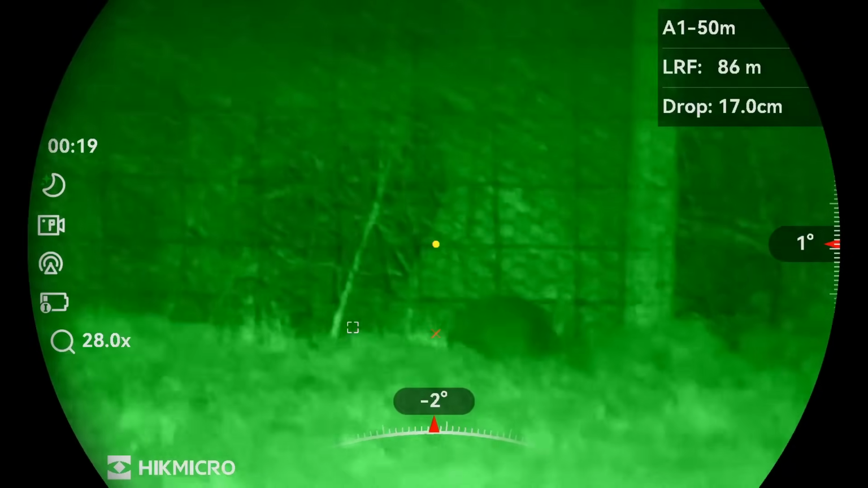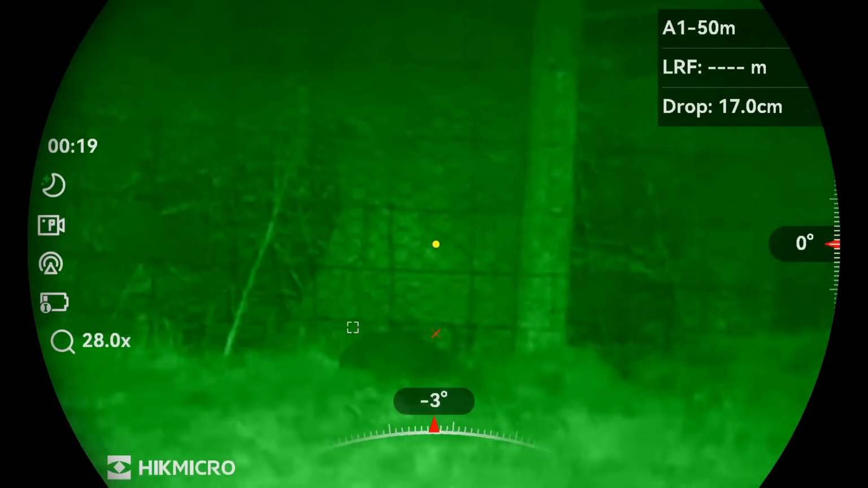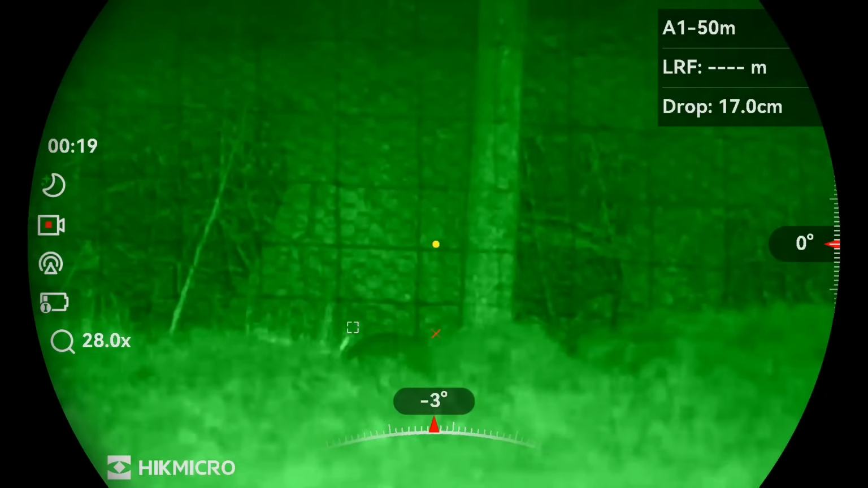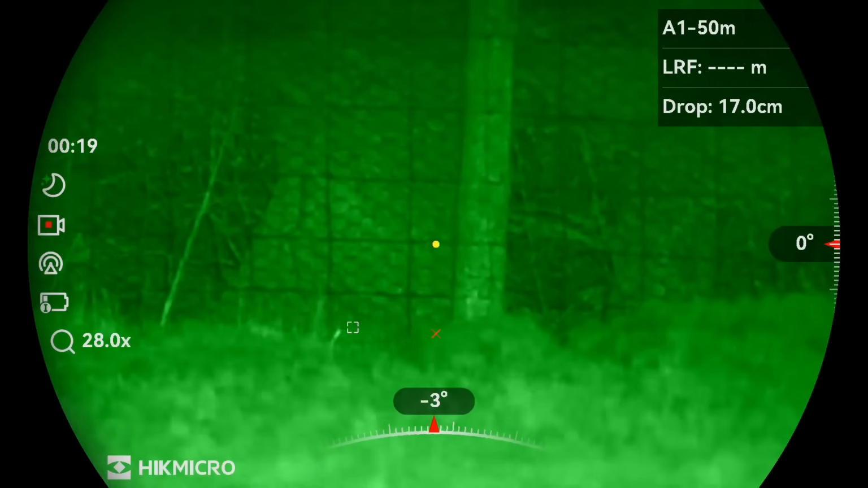And as you can see from the LRF, this one's at 86 metres. It just popped its head up nicely there.